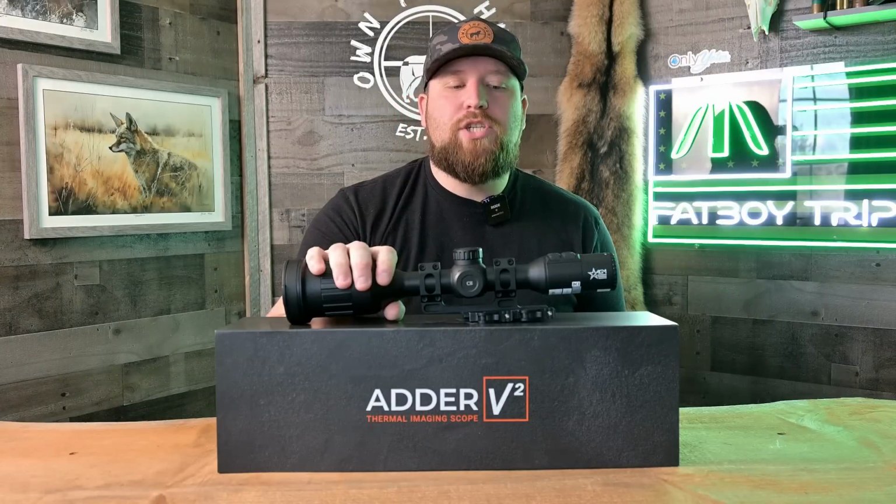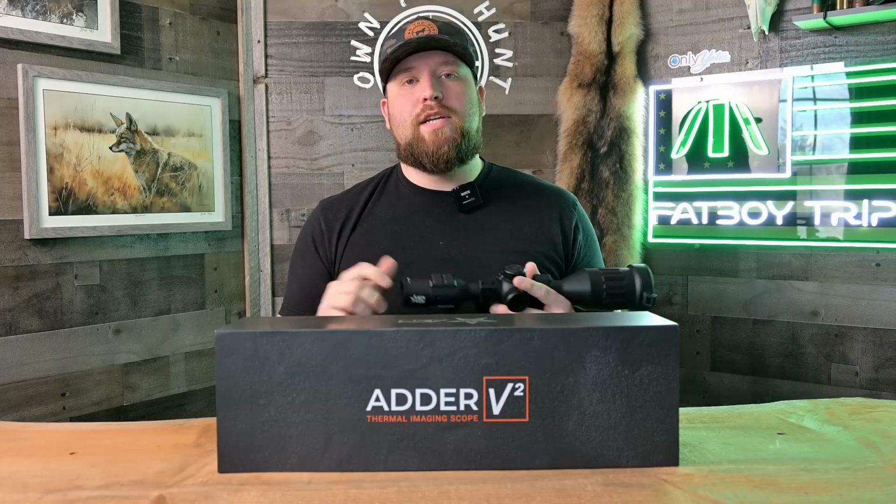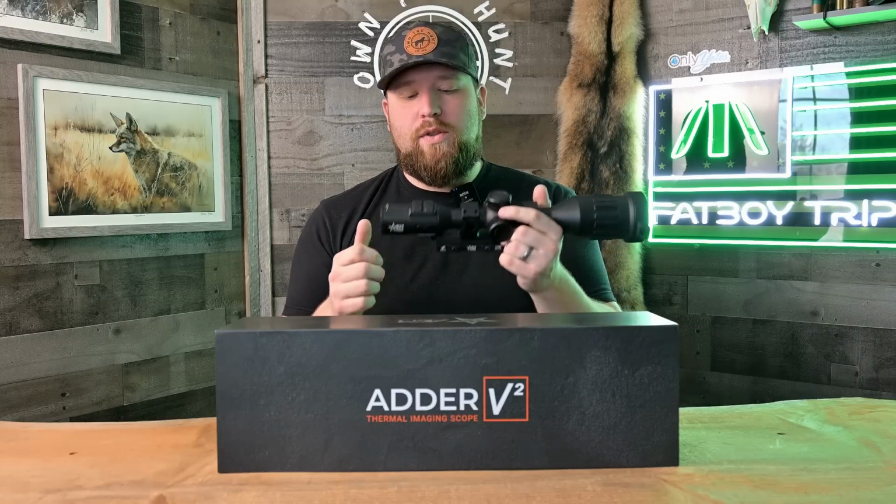The album feature in this scope is new to AGM. I have not seen it before. It's really cool. So for me, being a content creator, I want the ability to preview my files or my video files from within the scope. And the album feature in this scope is really cool. So the Nock Pix has what they call their gallery. AGM's calling it the album.